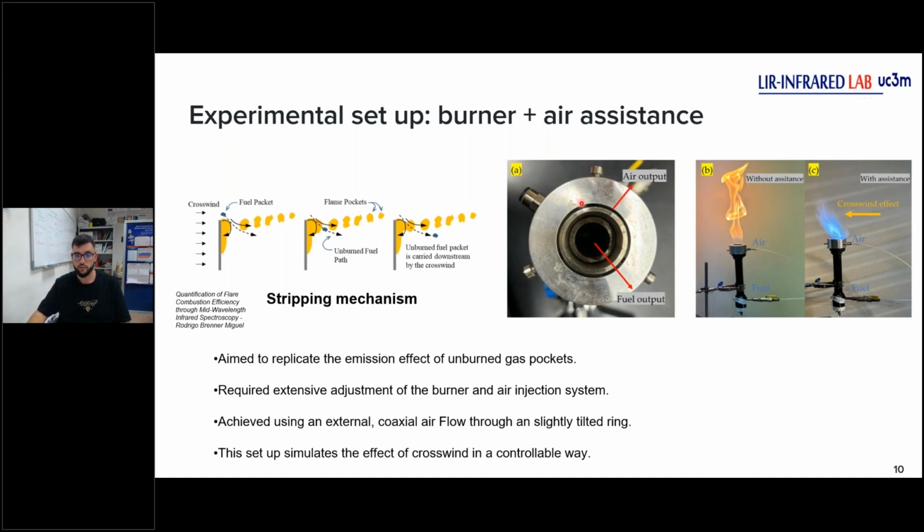With this tilt, we get something like this. In this image, we can see our flame without assistance, and then when we put the assistance, we get this effect. It's a crosswind effect. We don't have a ventilator or anything like that. We have a crosswind effect only with the external ring and the tilt, the combination of two things.